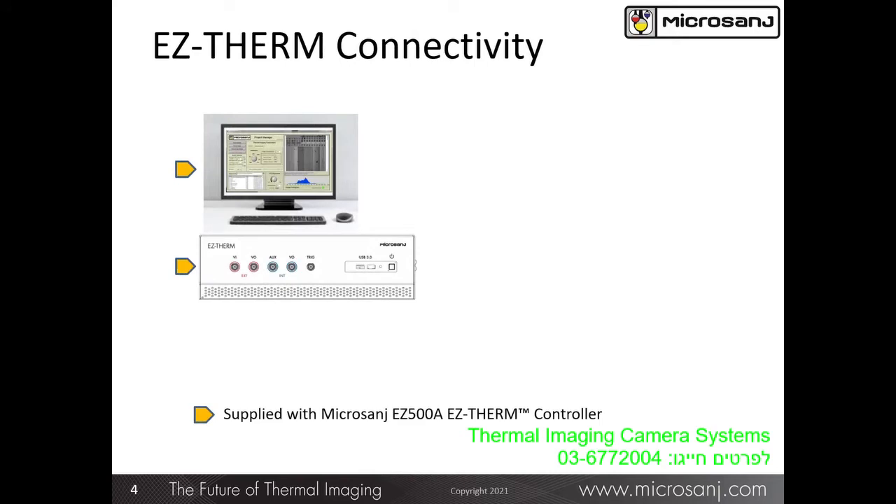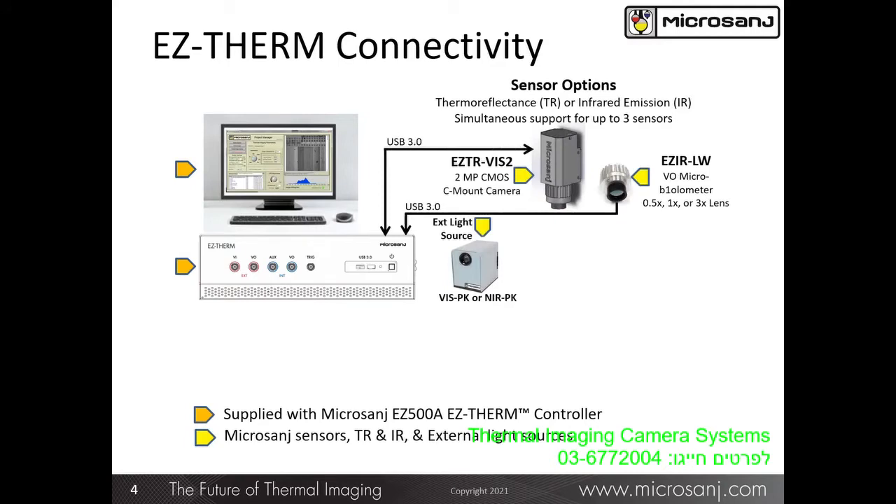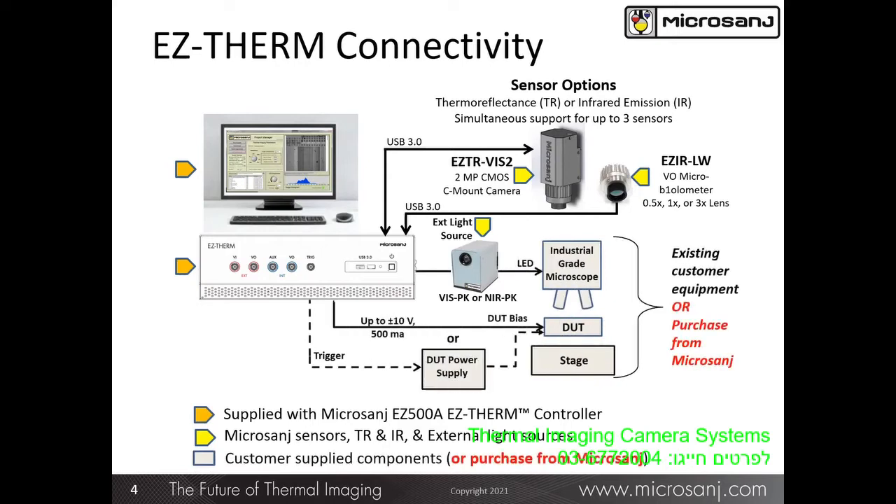As stated previously, the EZ500A platform includes a controller, display, keyboard, and mouse. In addition, we offer an external illumination pack to supplement the illumination wavelengths that are in the controller, either in the visible band or the near-infrared band, to support TR-based sensors. A number of TR or IR sensors are also available, 2 of which are shown here. The customer provides the rest of the equipment necessary to thermally analyze a sample.